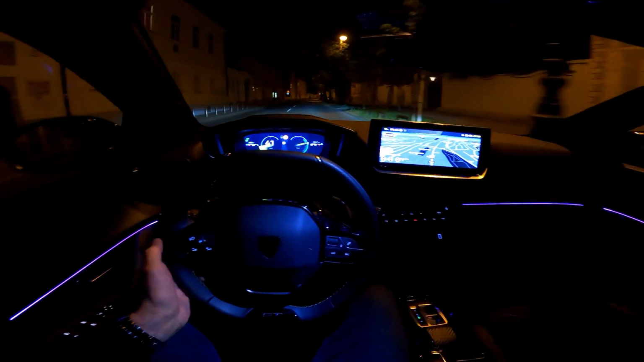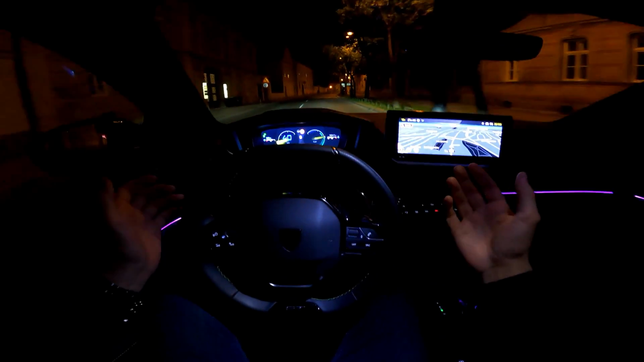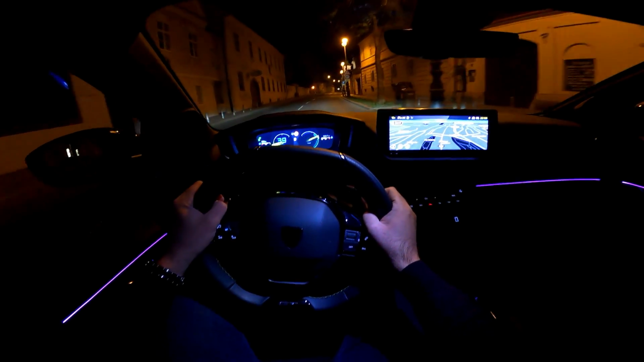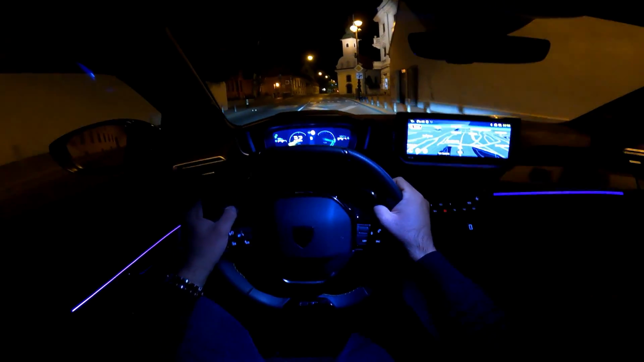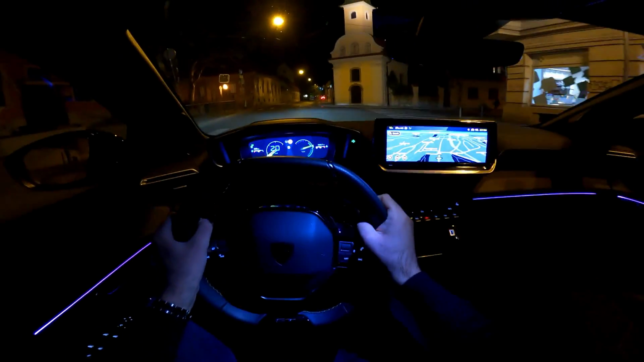And I also noticed that really a lot of time you can use just electric power, which is really impressive for 48-volt hybrid. And I actually did some tests of the consumption, because now I have the car for a longer period of time, and they are impressive.